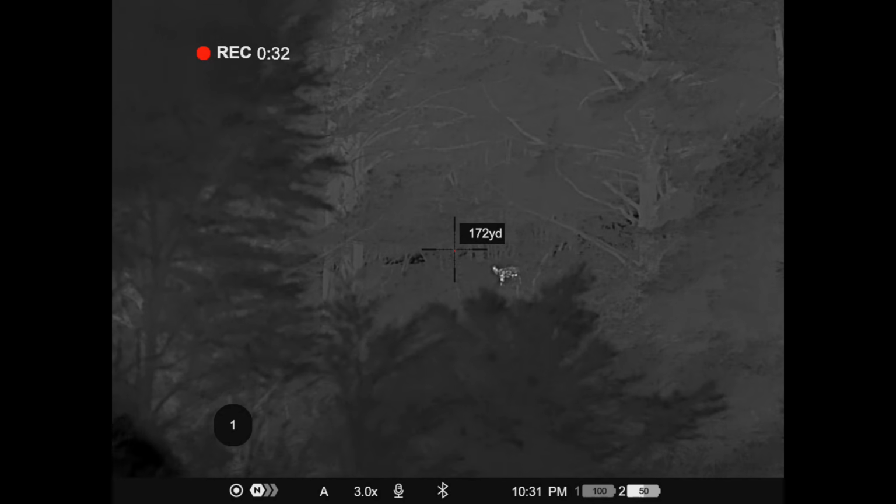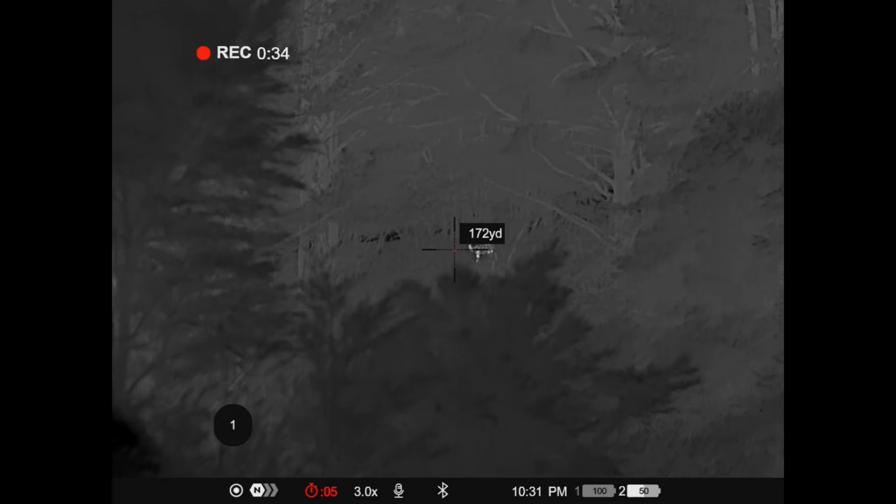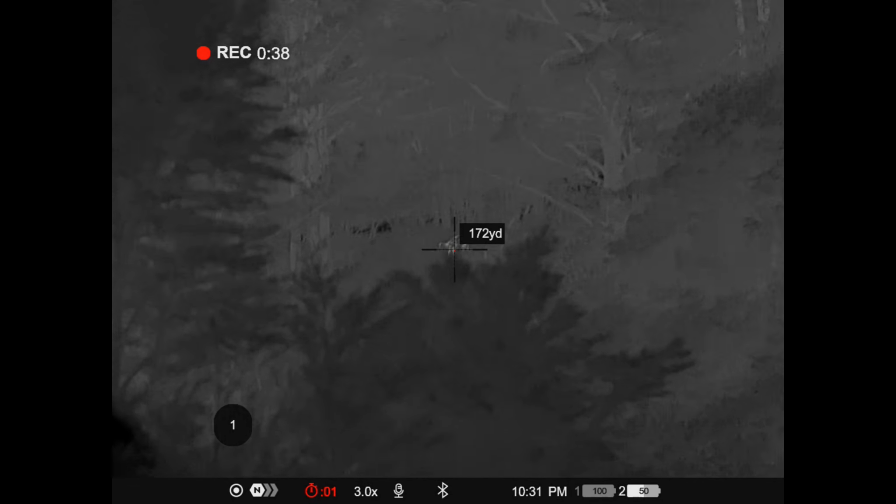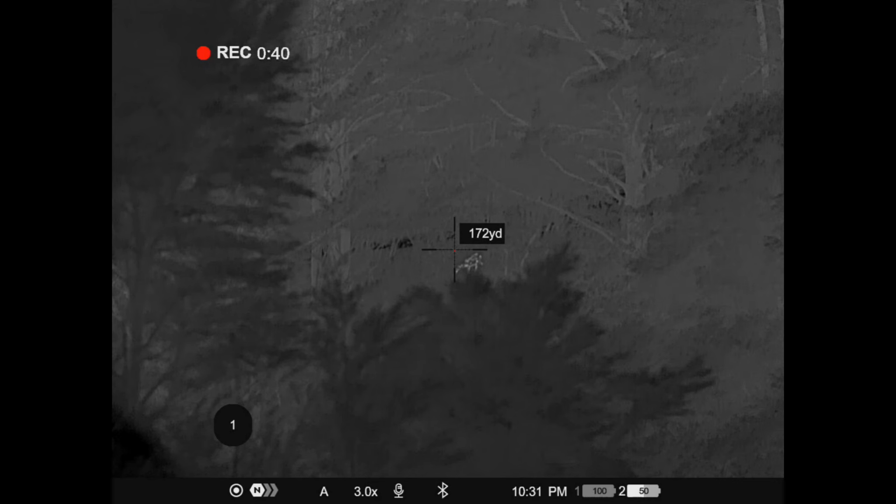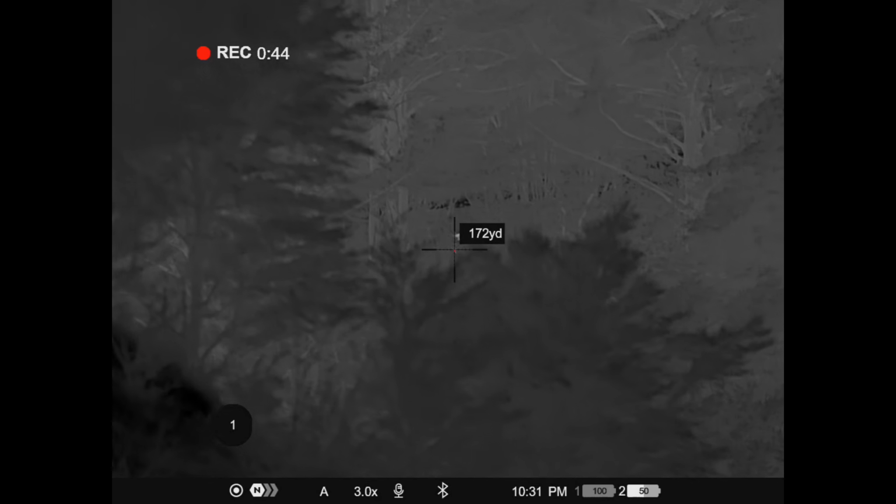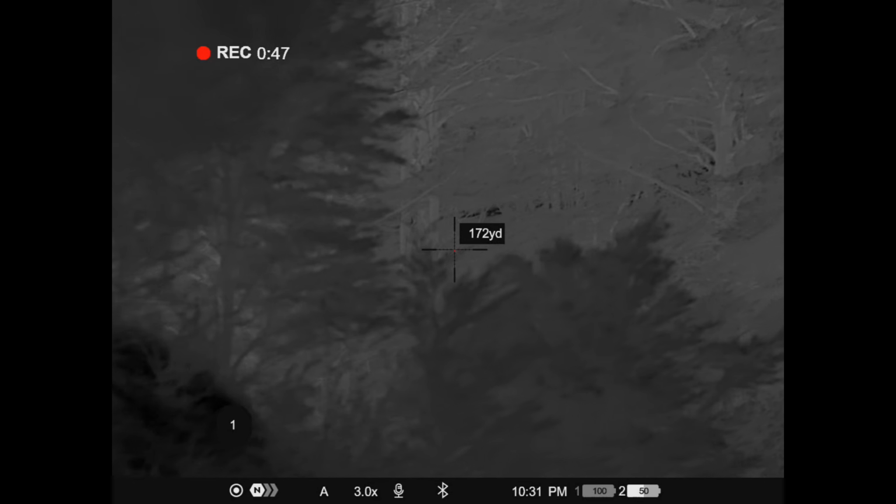Those binos that you're using, Toby, there's a button, there's 3 buttons on the right hand side. No, the middle one's record. If I do shooting, you can just record through that.